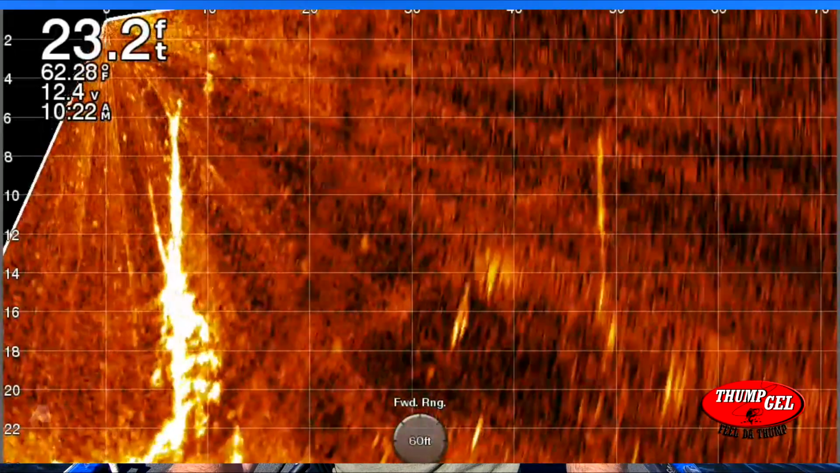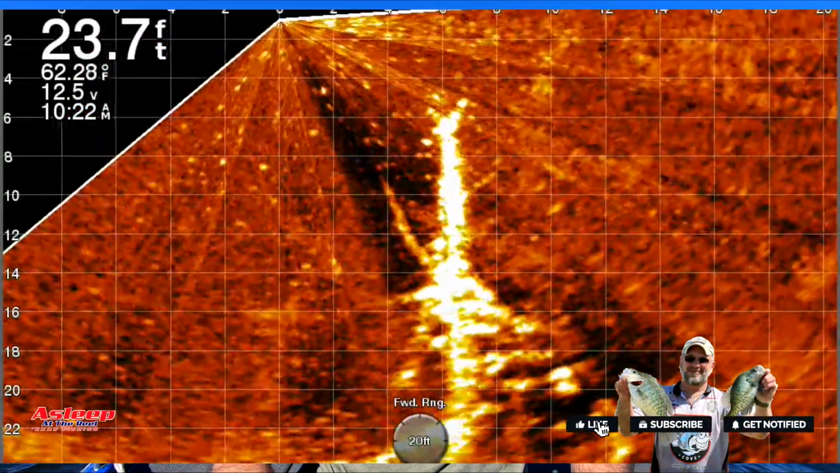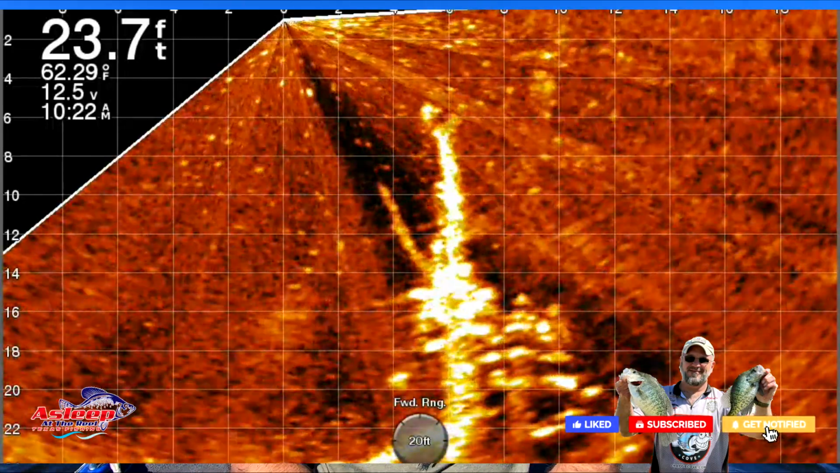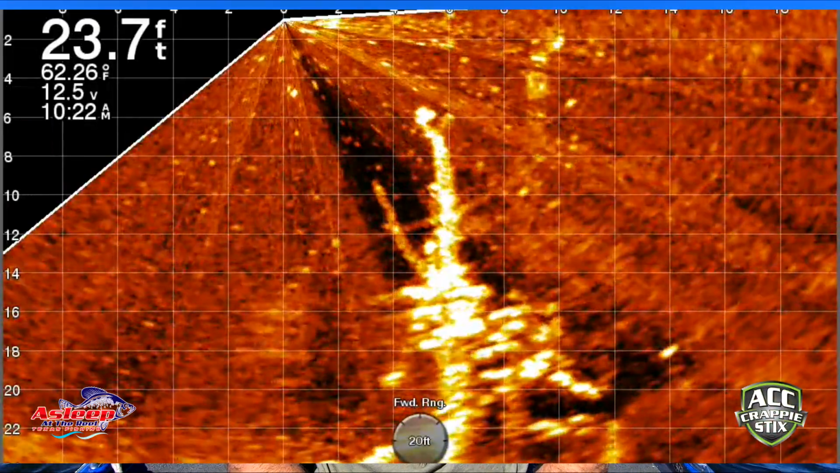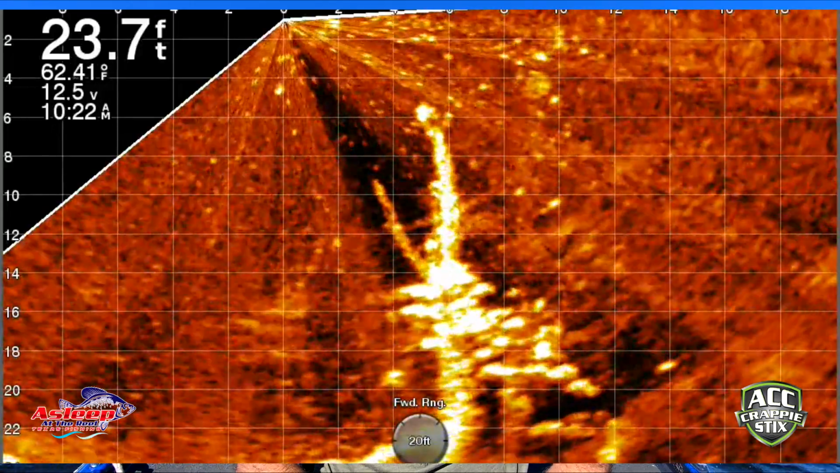Once I get up to where I'm going, I'll move it back down to 20 feet. So once again, I know I've got those 2-foot squares. Right here, I've got this one at 5 feet is where these fish are, where this stump is and these fish. And those are some pretty good fish in there.